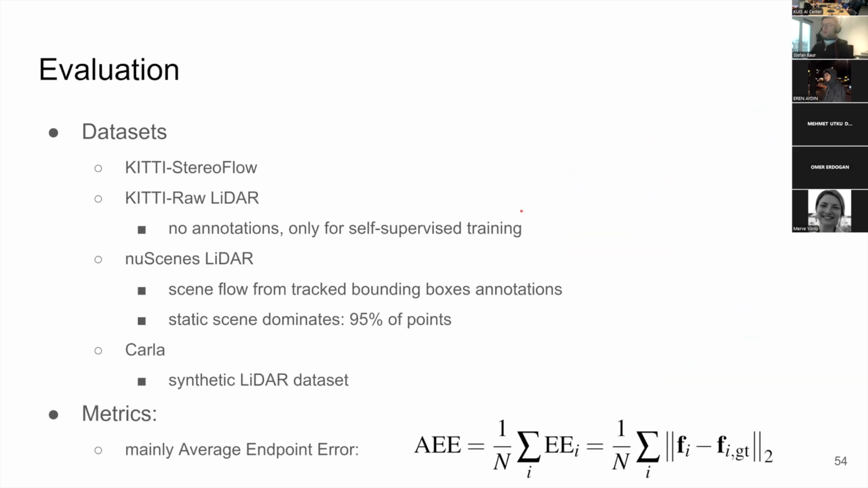And of course, we did a lot of experiments. Back then people were really focused on the KITTI stereo flow, which is recorded by stereo cameras, and we evaluated on that. We used KITTI raw LiDAR data for training. It's really well suited to self-supervised learning, because it doesn't have any annotations, but we have a large amount of raw data which we can leverage. We also experimented on nuScenes data and also on CARLA data, and we mostly looked at the average endpoint error, which is like the L2 between predicted and ground truth.